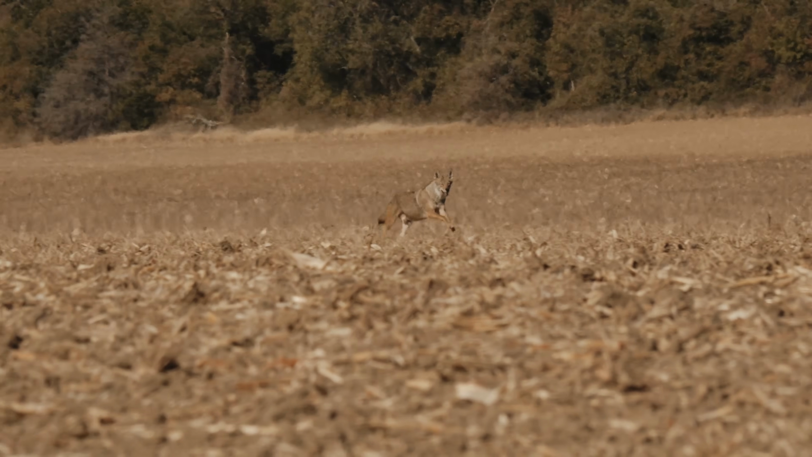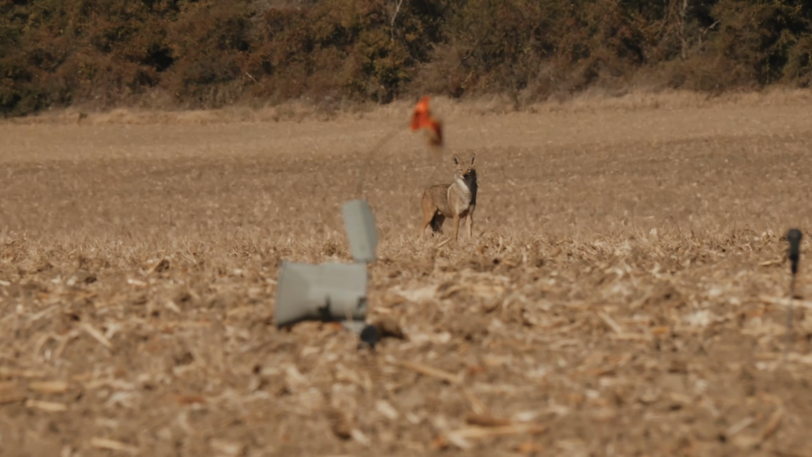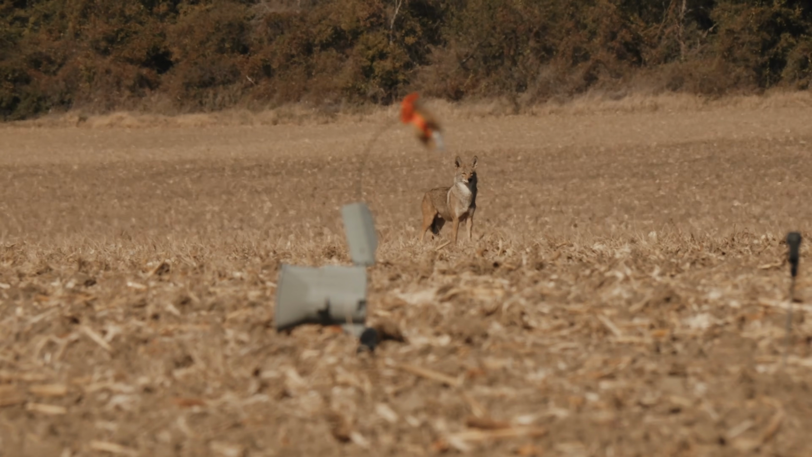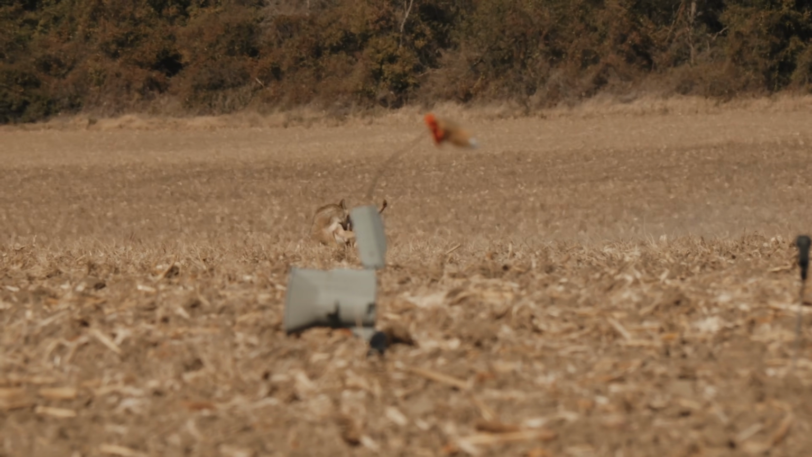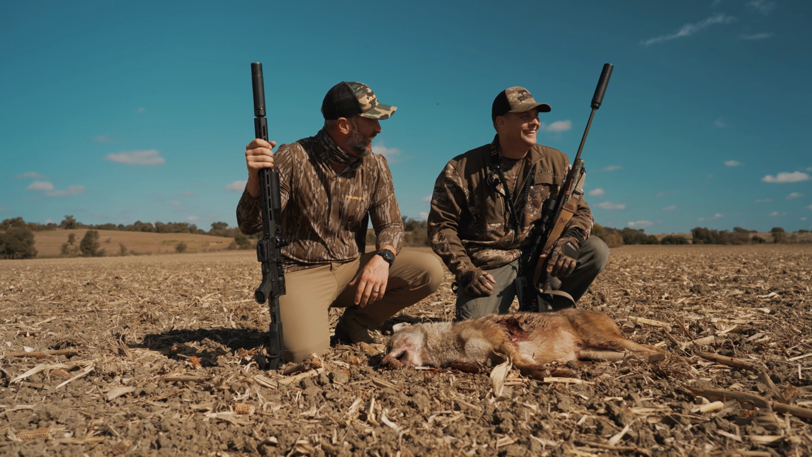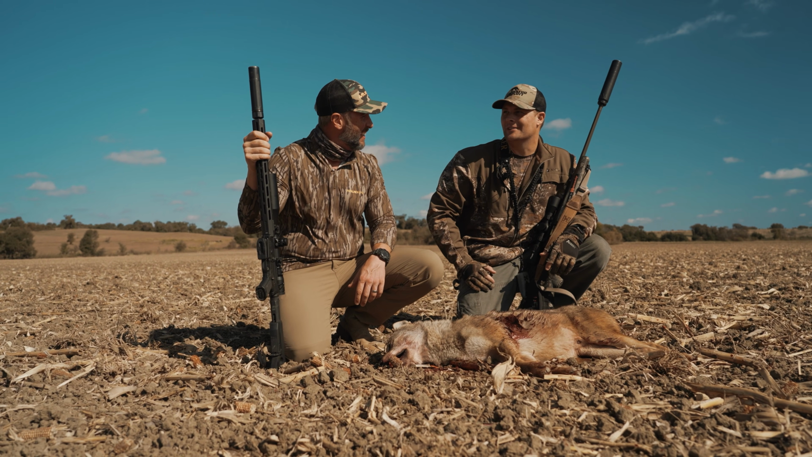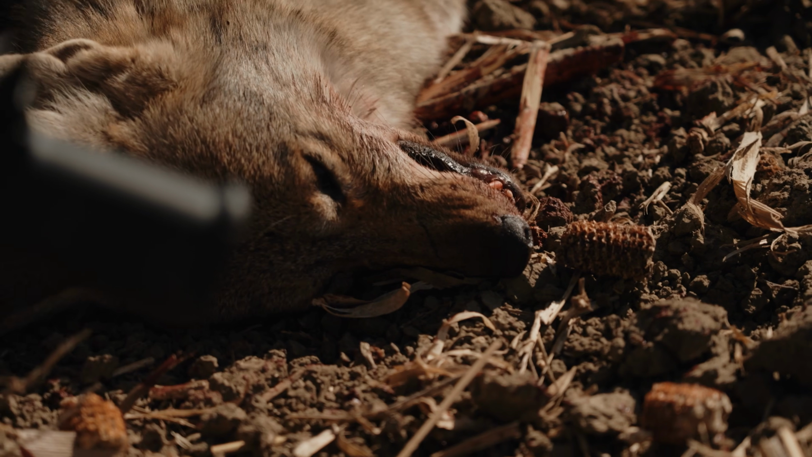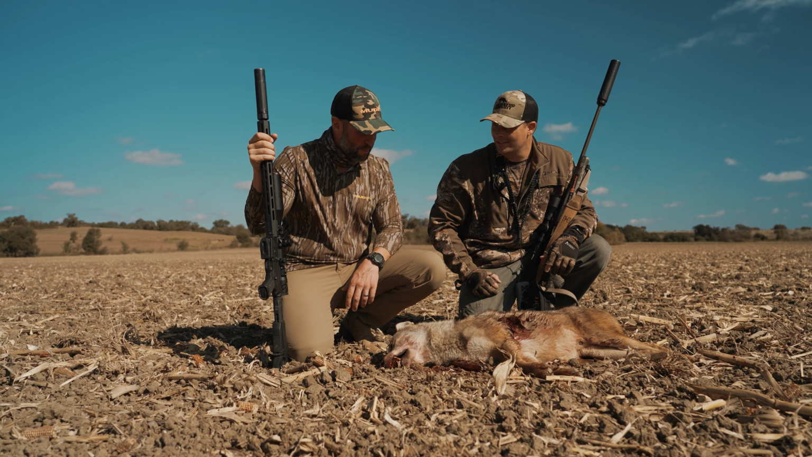Man, that was awesome, Jeff. This is actually my first dog during the daytime. Well, not during the daytime, but sitting up and calling it in and bringing them out, especially out of a bedded area. I didn't realize you'd never called one in and killed it in the daytime. Well, no, we're running dove stuff like that. If I'd have known that, I might have started letting you shoot a little sooner, man. I knew you'd killed coyotes, but I didn't know you hadn't called them. It's mainly off the bed of a truck. Well, congrats on your first called in daytime coyote.